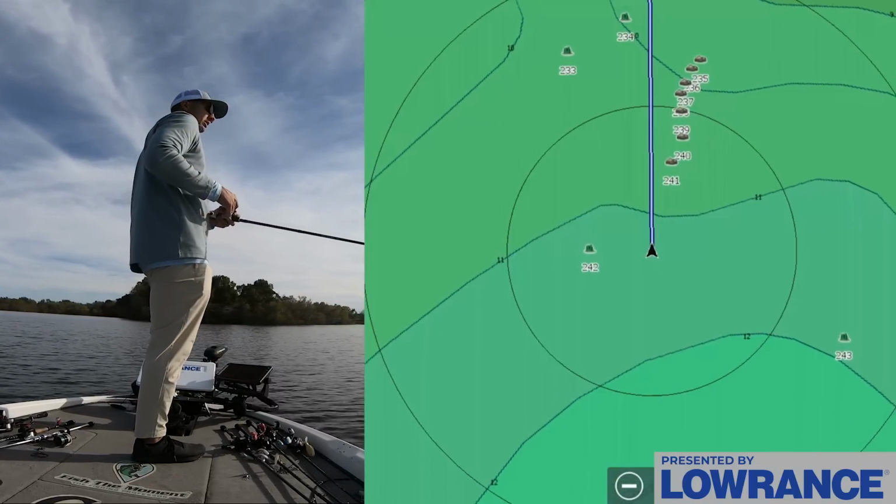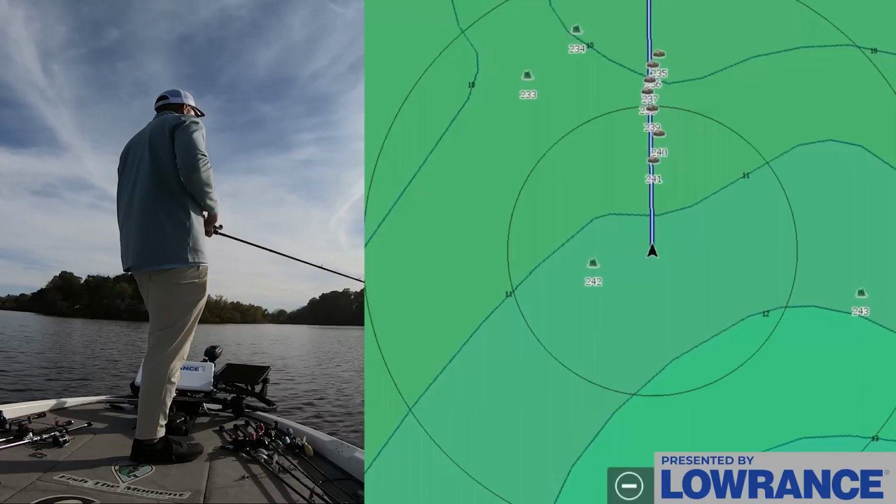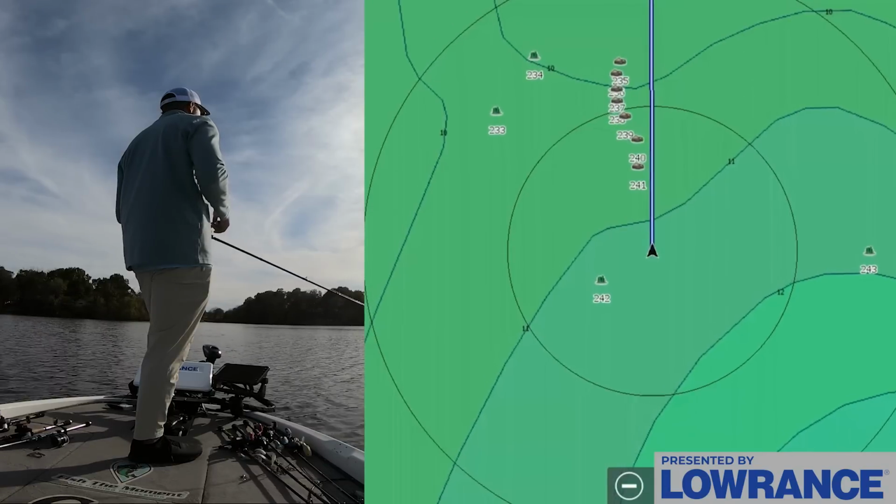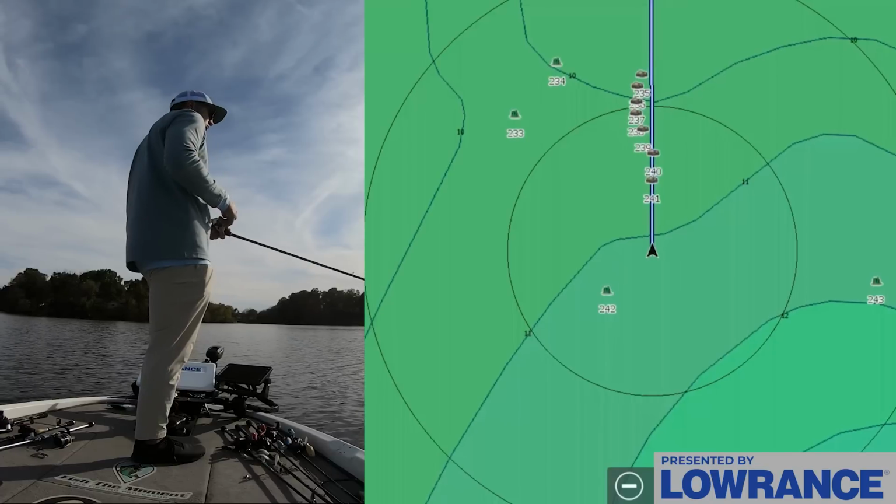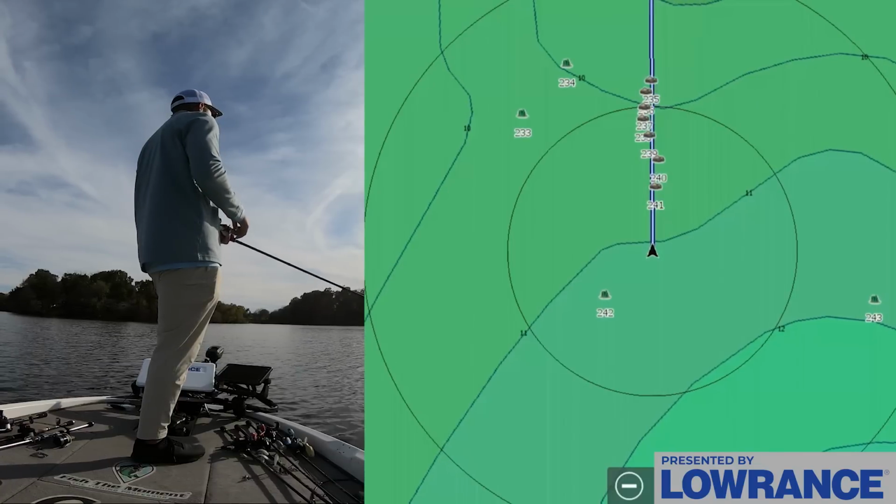Now, getting back to our topic at hand with the pelagic and the ambush fish. One thing about these ambush fish that I find interesting is that you don't have to mess around as much with baits and all that stuff. There's certain days where they want a jig better than a crankbait or vice versa, but usually you can keep it pretty simple.